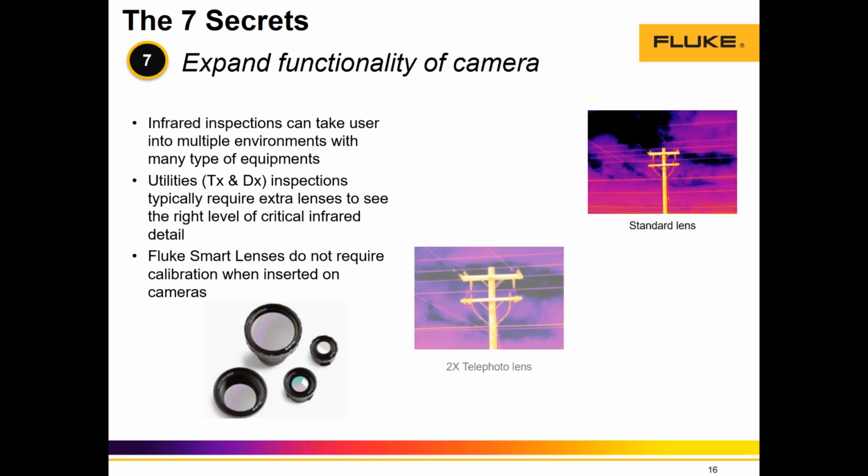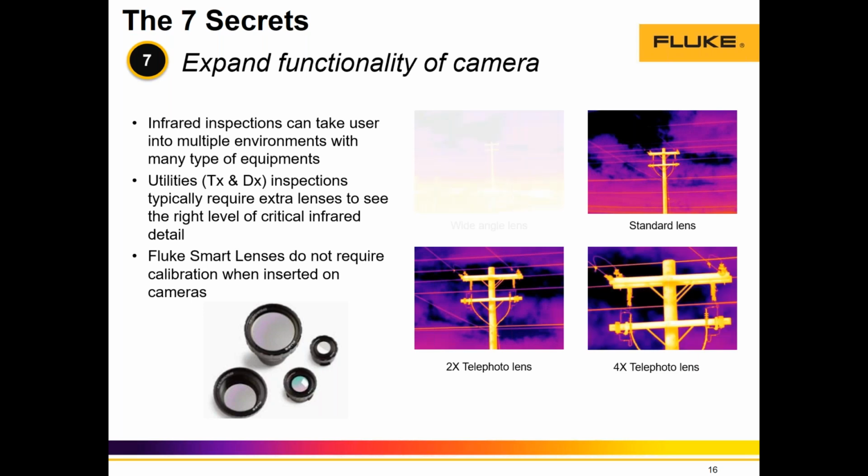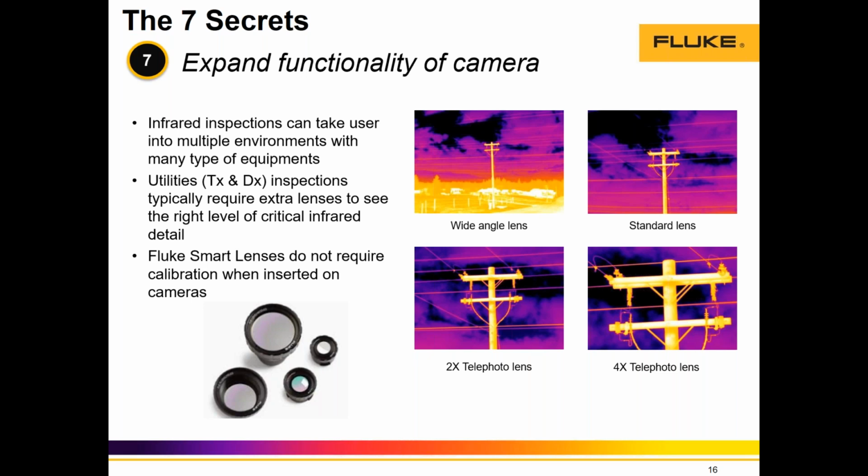And we have 3 types of lenses. The cameras come with a standard 20mm lens, but we also have telephoto lenses, and wide angle lenses, which are pretty popular in indoor applications in the utilities vertical, and also in the oil and gas industry when inspecting large assets, such as I mentioned before, oil or refining deposits and tanks, primarily to inspect the level of solids in the tanks before jumping into an overhaul or a stopover.